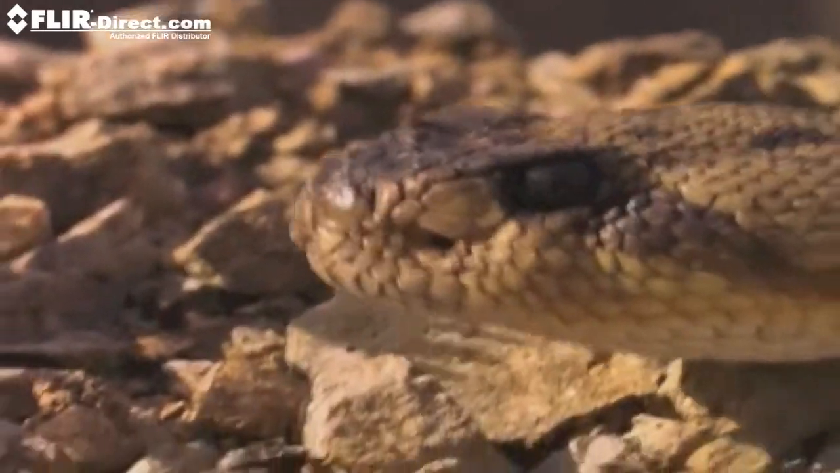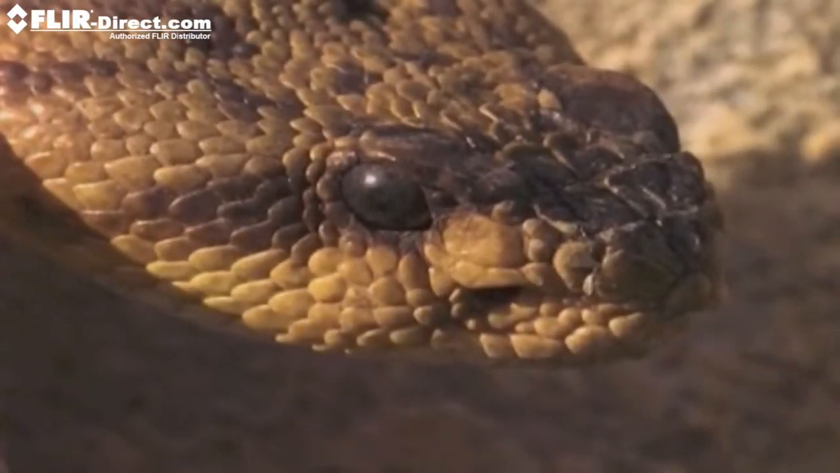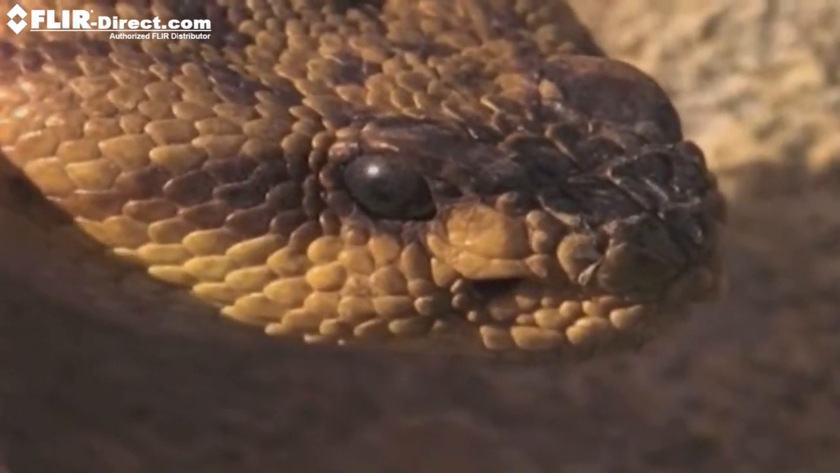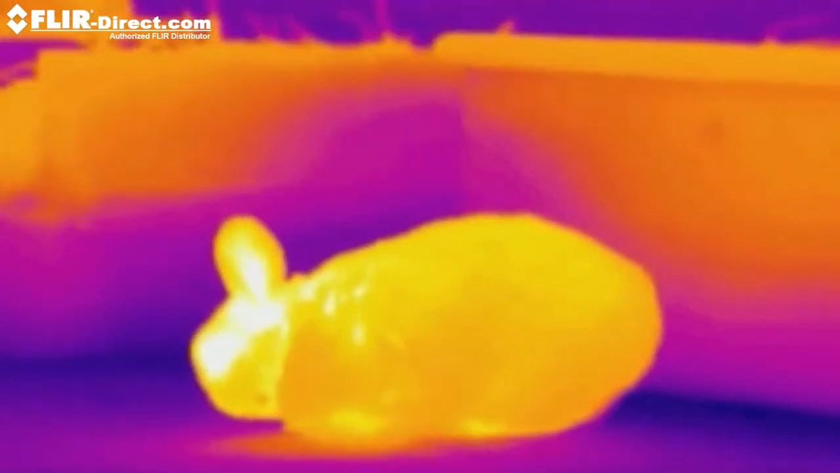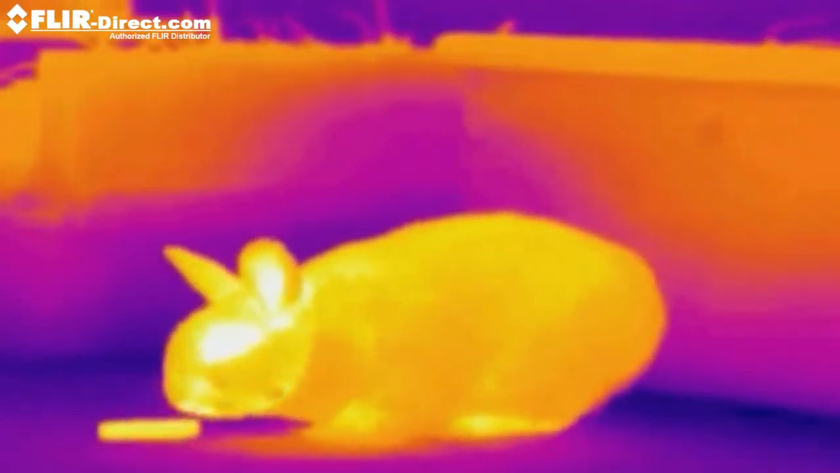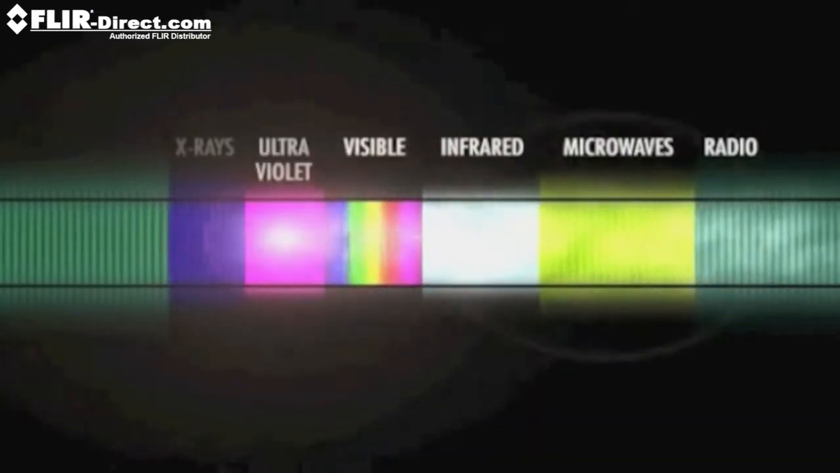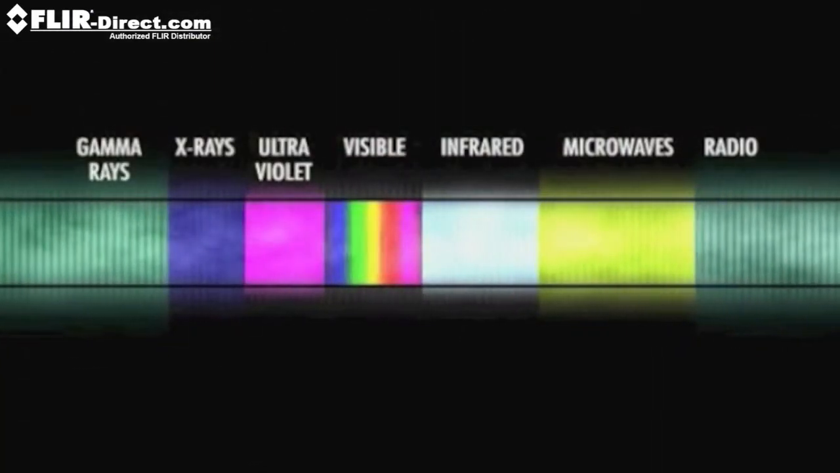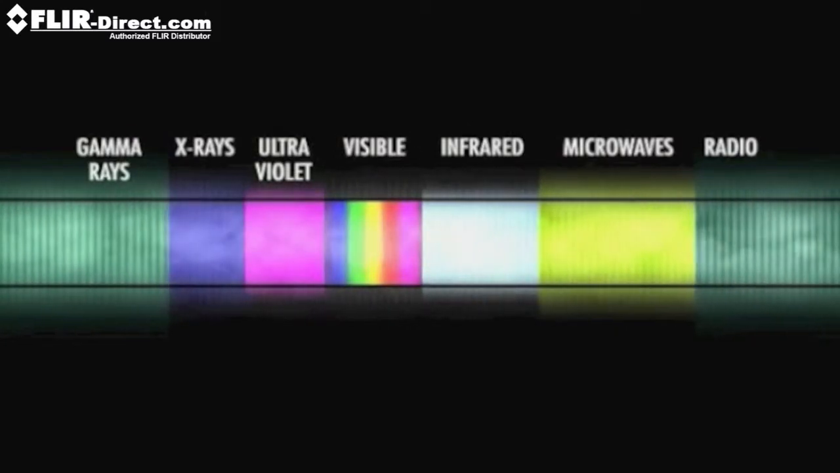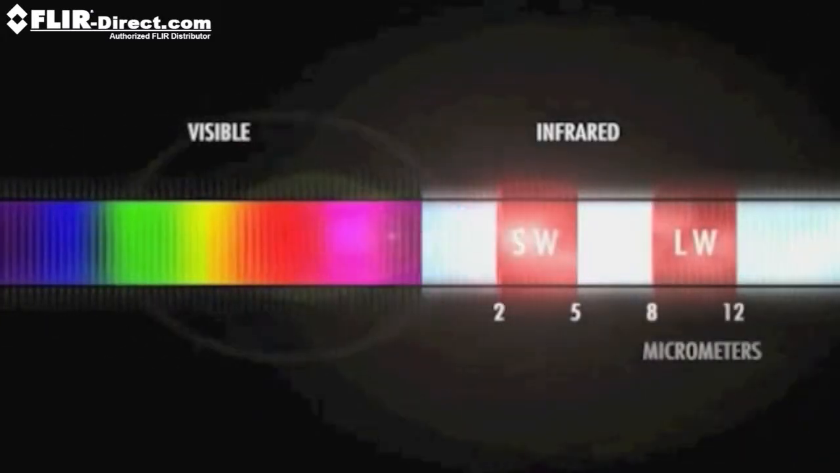Few animals can see infrared. However, rattlesnakes and other pit vipers have 2 small organs or pits between their eyes and nostrils that detect infrared radiation. Hence, even in the dark, they can accurately strike at warm-blooded prey. The human eye can only see a very small part of the electromagnetic spectrum. At one end of the spectrum, we cannot see gamma rays, ultraviolet light, and X-rays, while at the other end, our eyes cannot see infrared, microwaves, or radio waves.